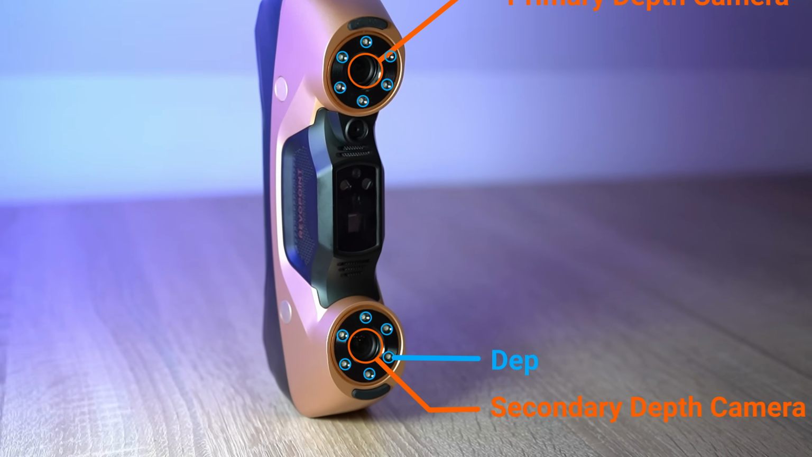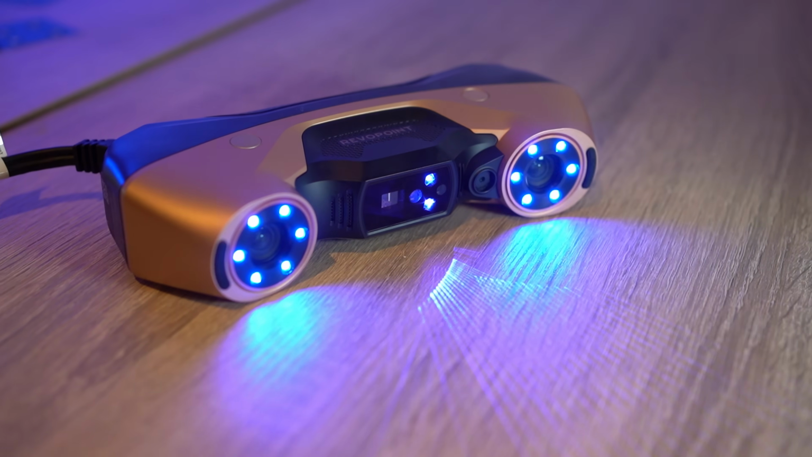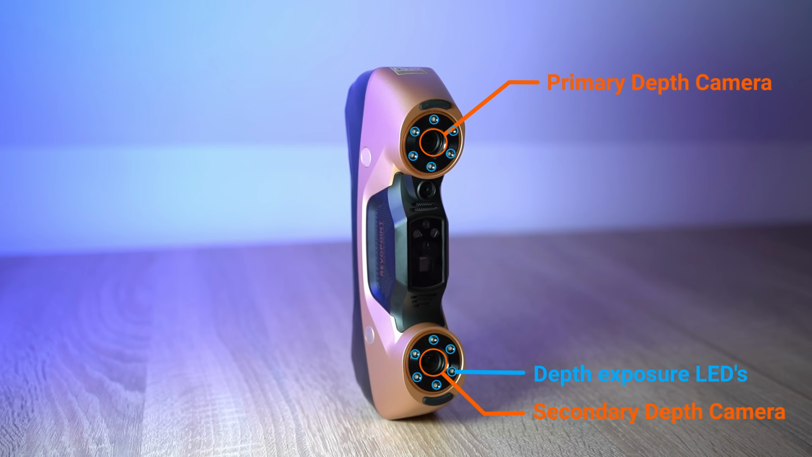Surrounding each depth camera are 6 blue illumination LEDs. Their intensity is linked to the depth exposure setting inside the software, providing controlled illumination. This helps the optical system to capture different materials and surface finishes.